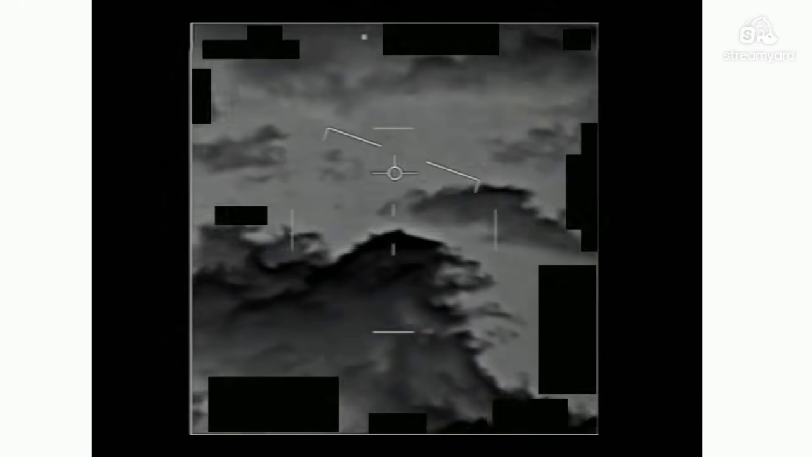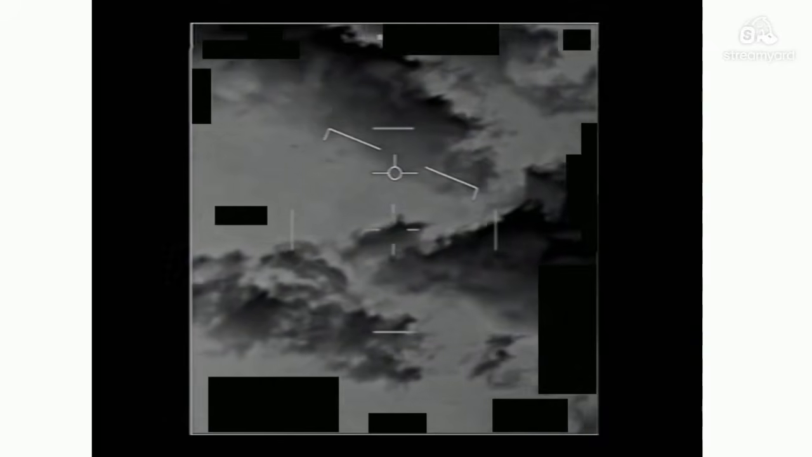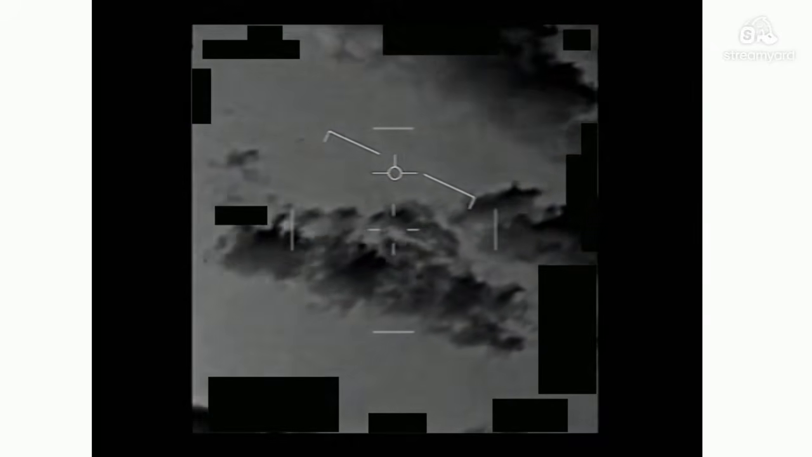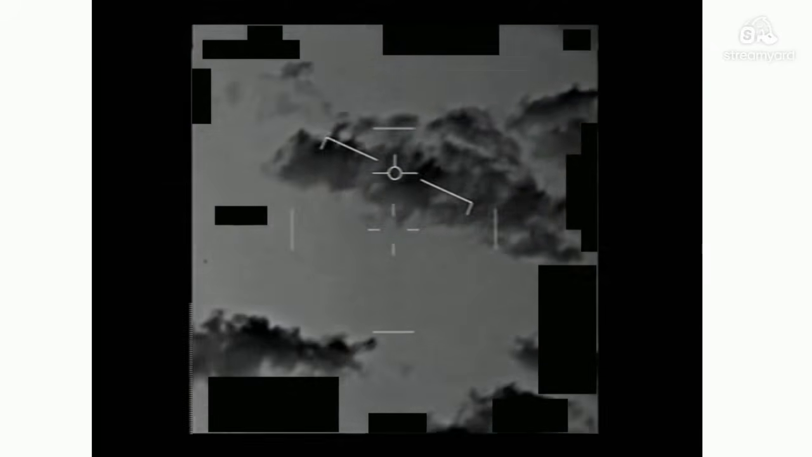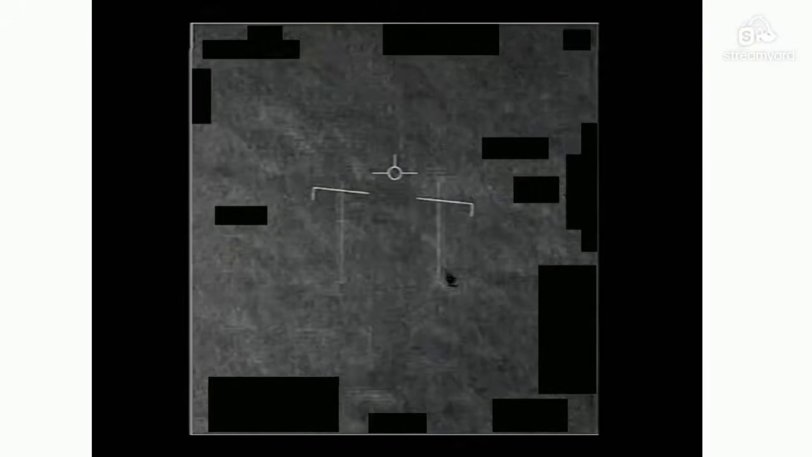This looks like ATFLIR video. I recognize this symbology. We have a black orb, top left. It's kind of harder to maneuver these. Oh, we got a tracker on it, but it looks like it's flying past us. We're not going to be able to hold on to this for too long. It's a little bit bigger. Black orb. I don't know, pretty cool. Maybe file.